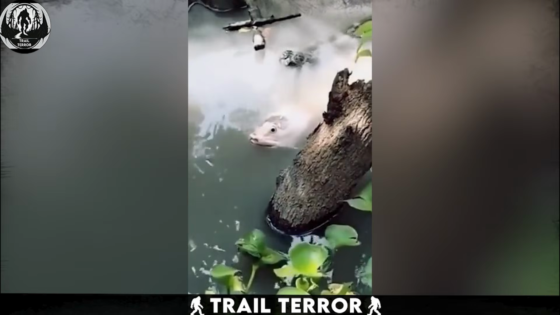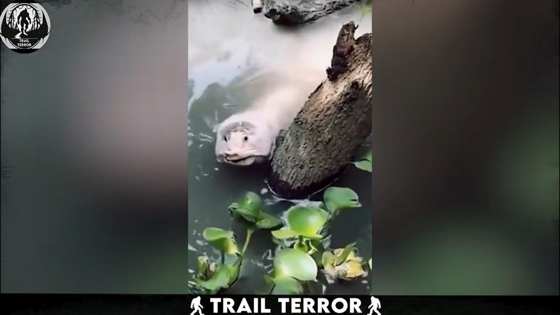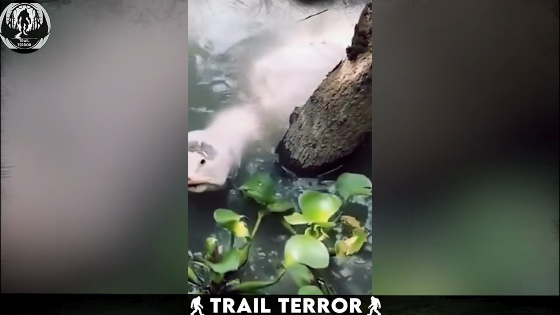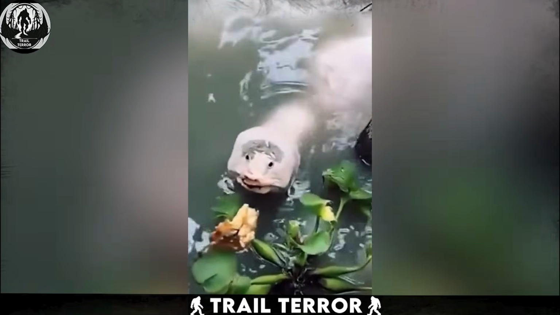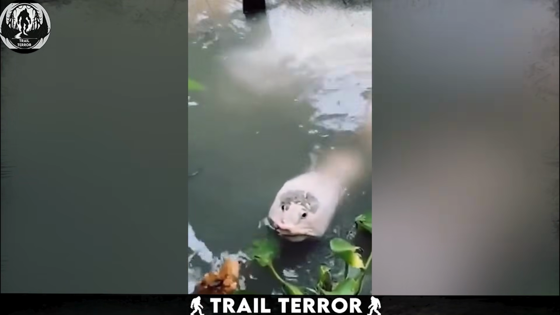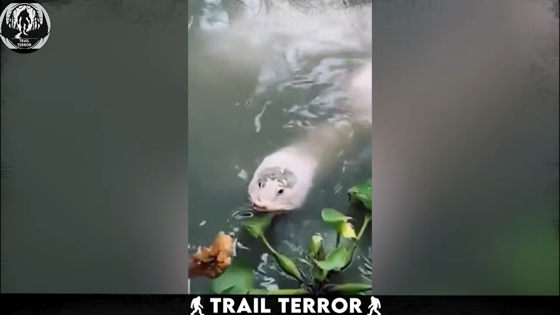Here's another encounter with an unknown and eerie creature captured on camera. A person notices this peculiar being in a pool and begins recording the encounter. It looks like a turtle or strange fish, clearly understanding that the human means no harm.